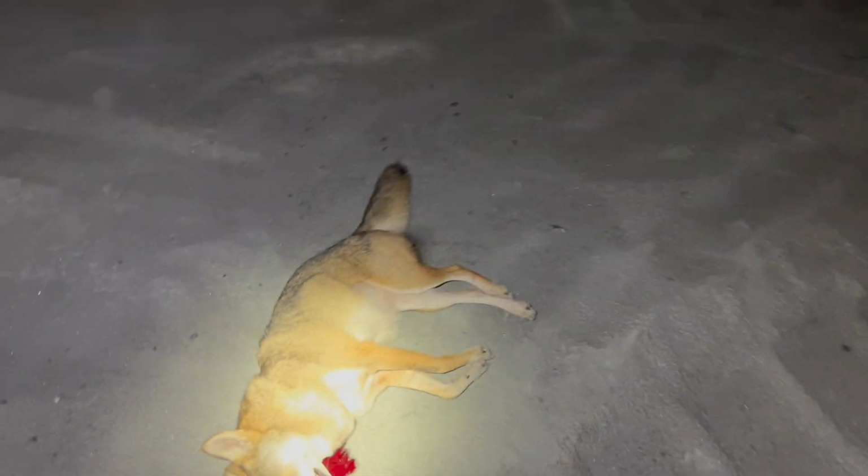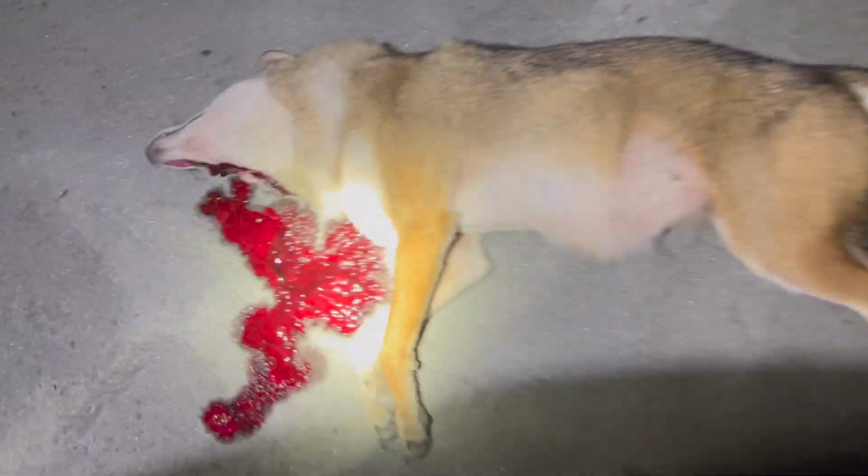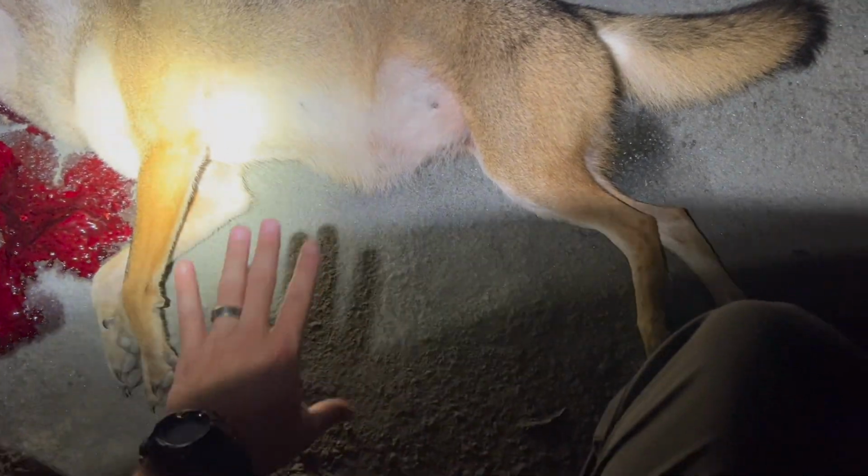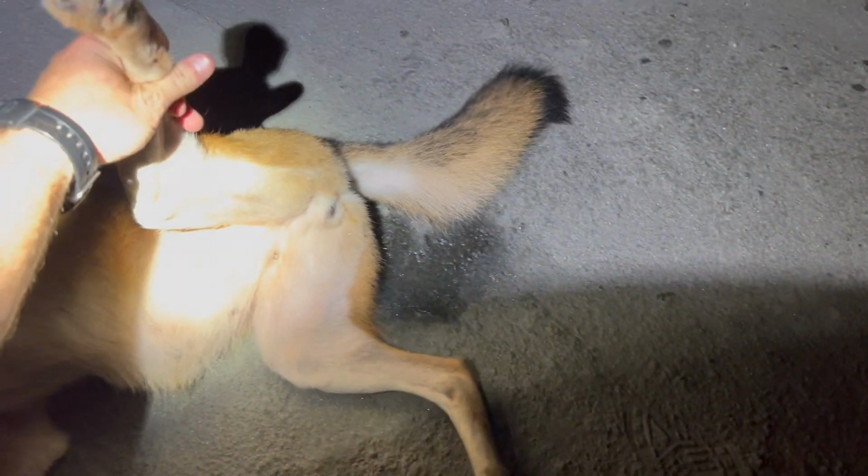We got us a big old furred up one. Now this was the dog that was in the back, so I'm interested to see if it's a female. Now this is interesting here. This is a prime reason that you shoot the dog in the back. Seven, eight, nine times out of ten, the dog in the back of a pair is going to be the female, which is exactly what this was.